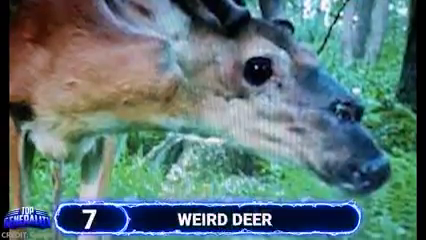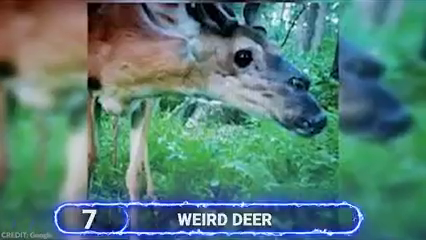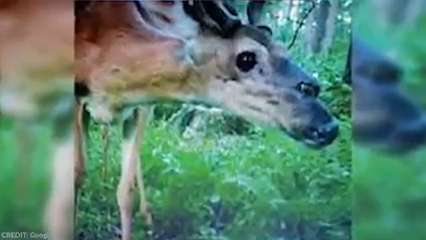Number 7. Weird deer. In 2016, a man in Lancaster County installed a trail cam in the woods near his area to check what kind of wildlife he could find. When he reviewed the footage afterwards, he did a double take because of this one particular footage. At first glance, you will think that this is just an ordinary deer. But once you look closer, you'll start to notice that there's something weird about him. The man had to review the footage a couple of times before confirming that this deer is indeed special.